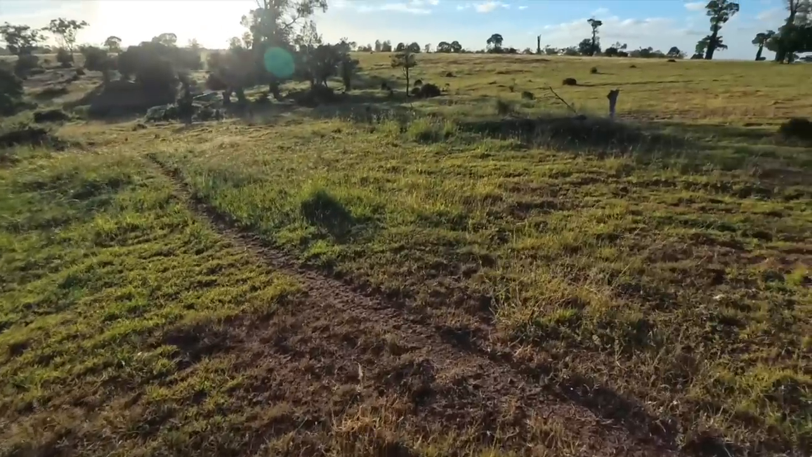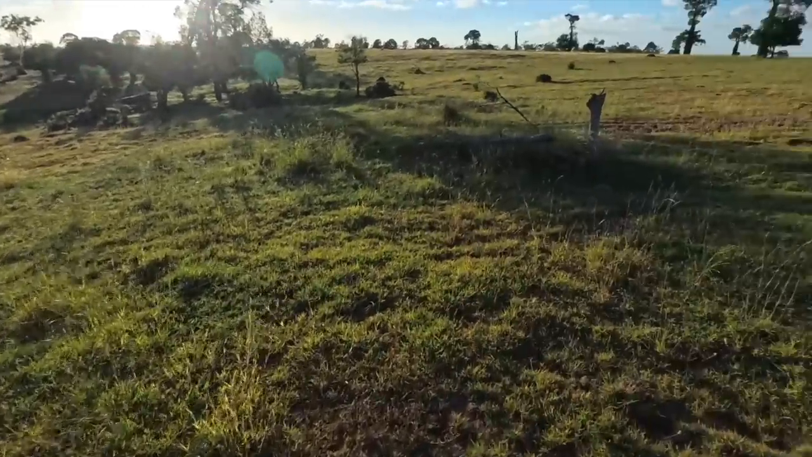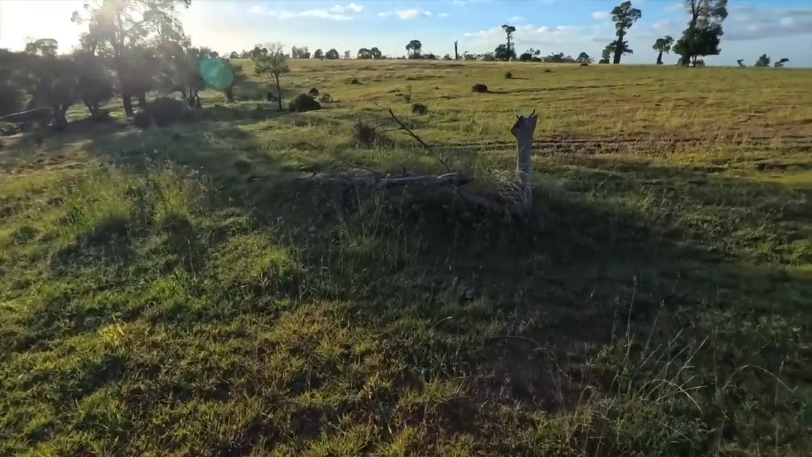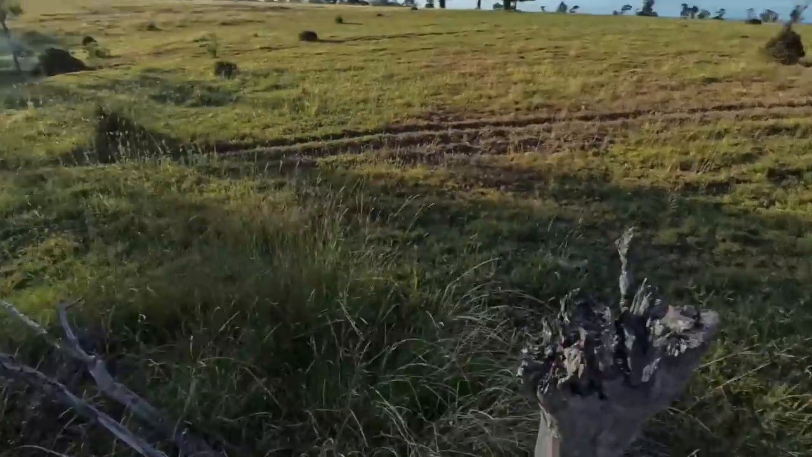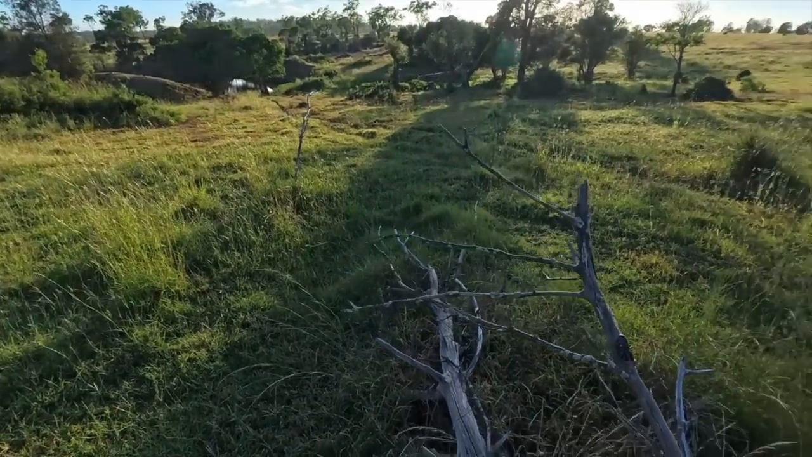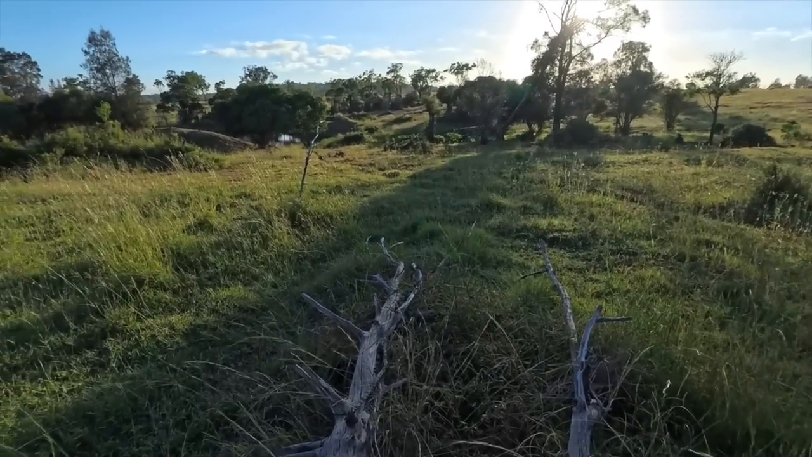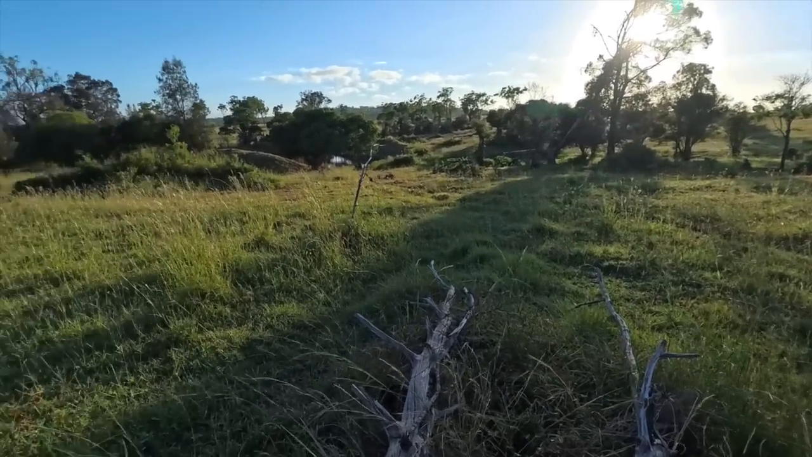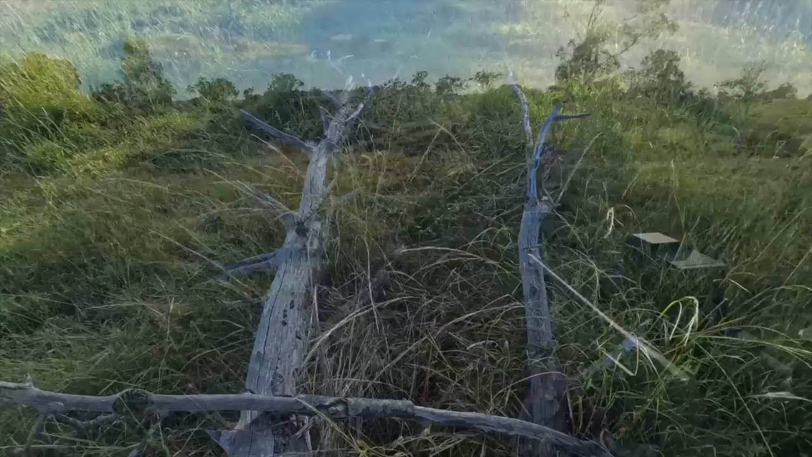Sounded like a dog a fair way out in the distance. This stump here breaks up the shape behind me. A pretty good view out over the dam and up this little valley.